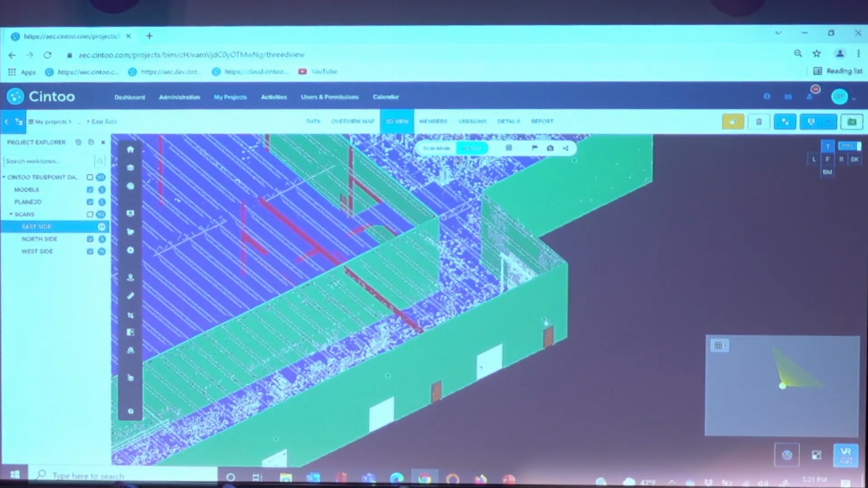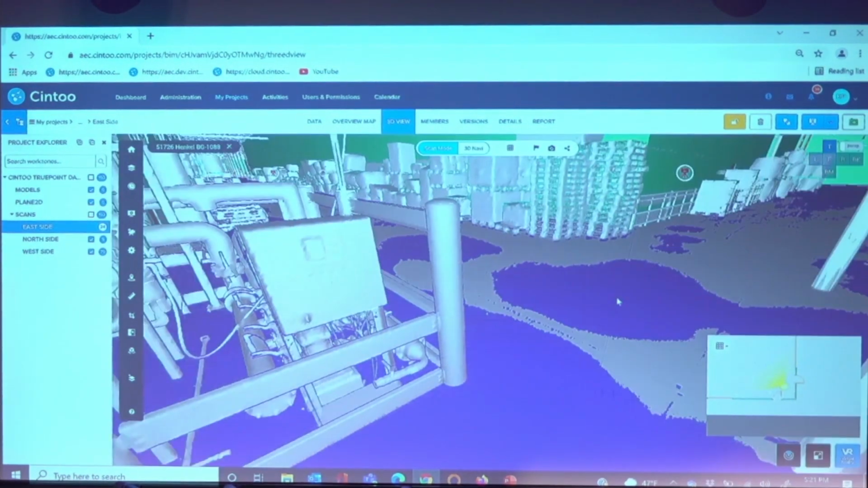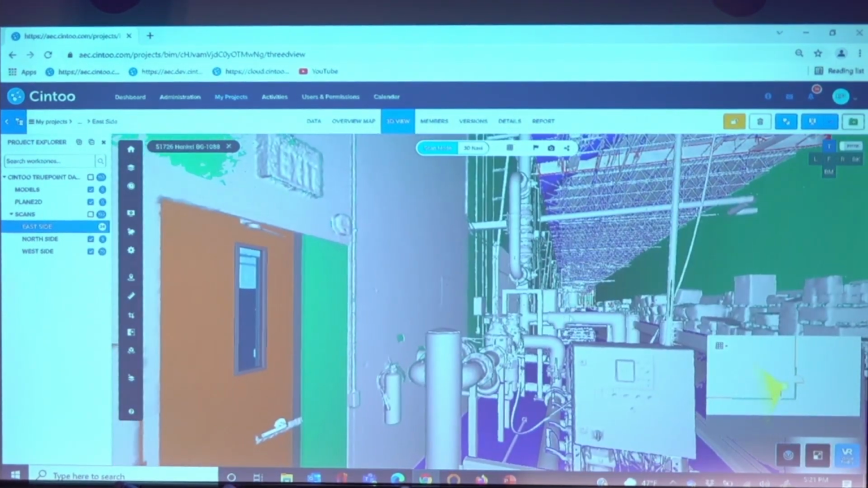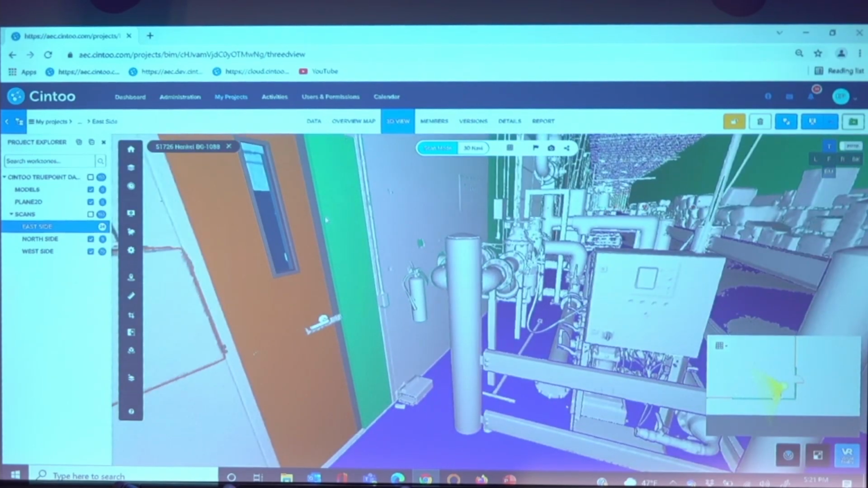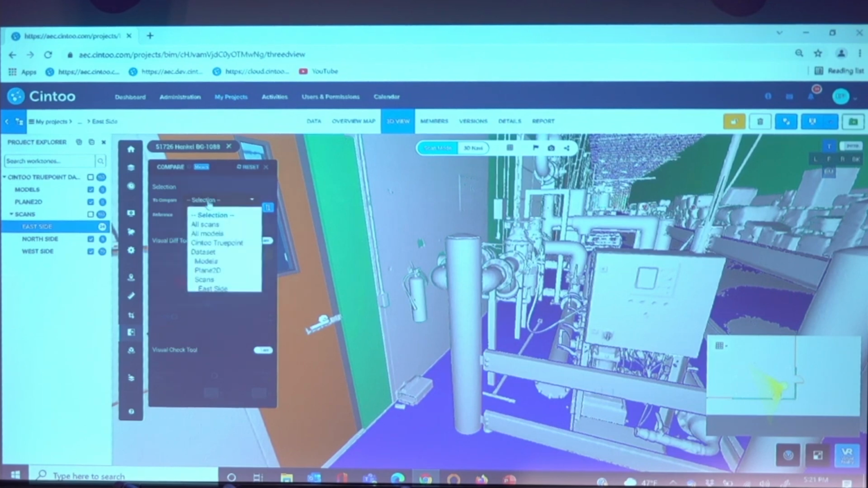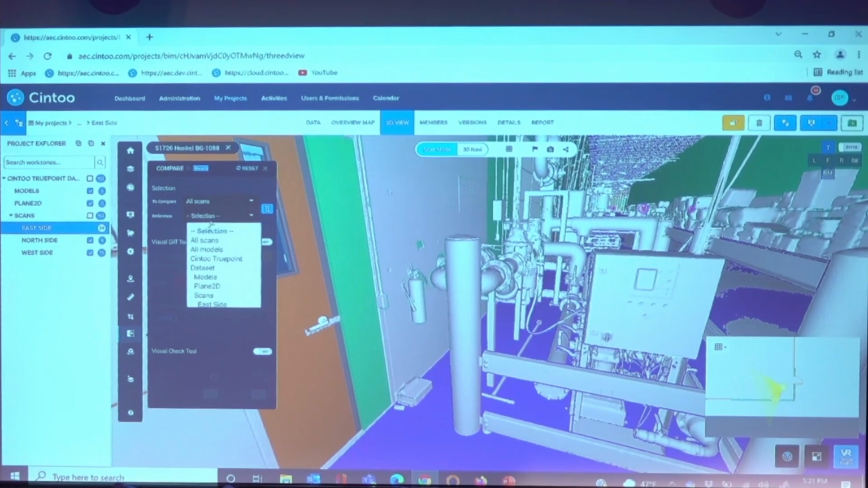Okay, so go back to my scan view here. What I see from this exact vantage point is scan plus BIM. What people do with the platform is what we call a visual check. So they go into the comparison tool, because I want to compare my scans to my models.